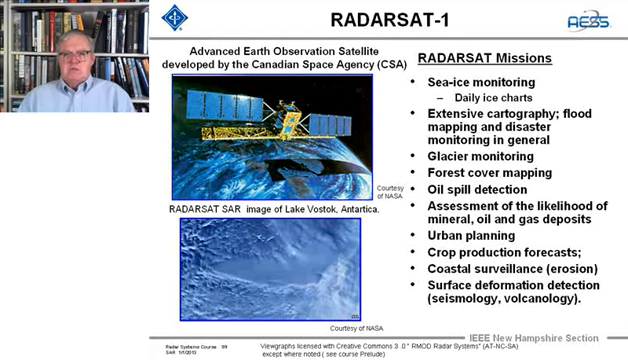Ice sea monitoring, cartography, glacier monitoring, forest cover mapping, oil spill detection, assessment of the likelihood of mineral, oil, and gas deposits, urban planning, crop production forecasts, coastal surveillance, erosion of the Arctic shelf and Antarctica, and up in the Arctic, and surface deformations detection.